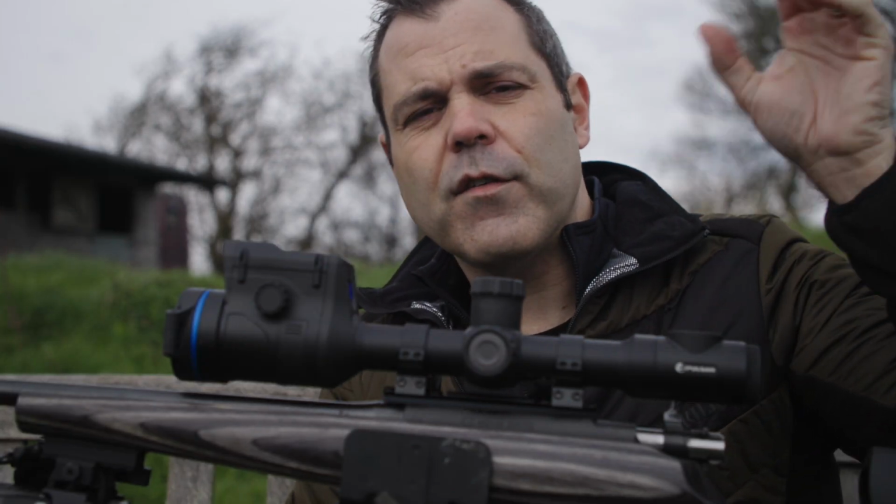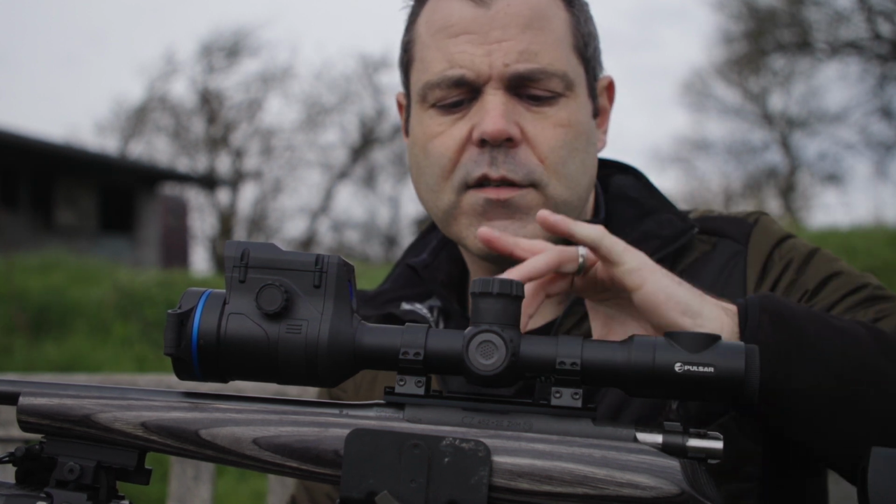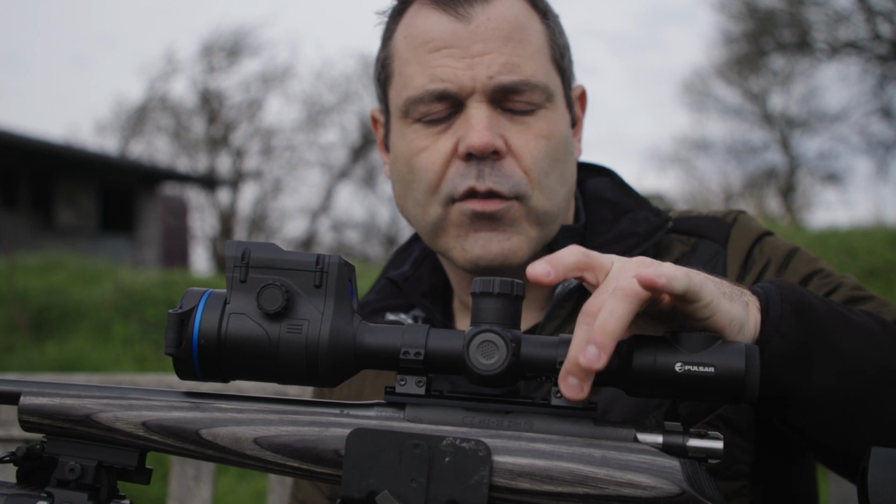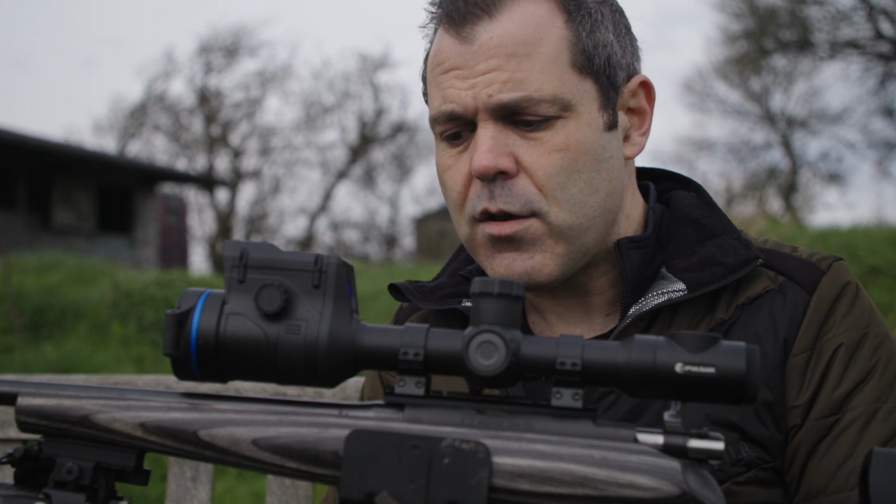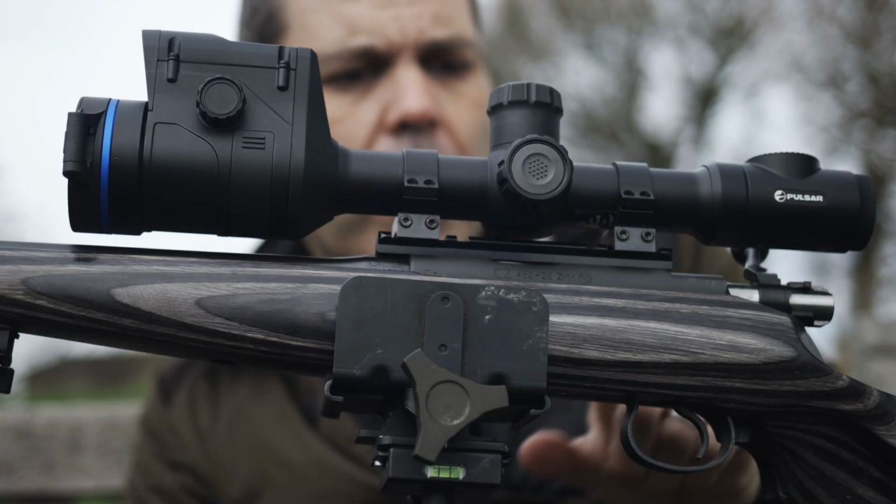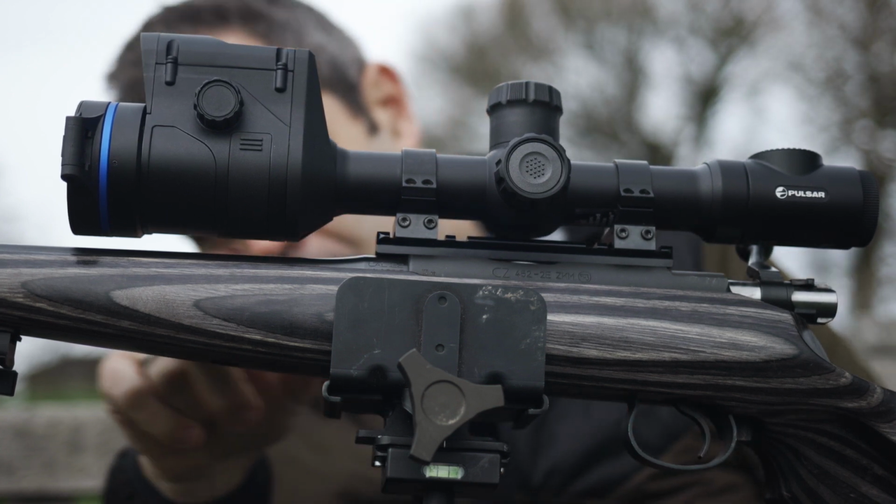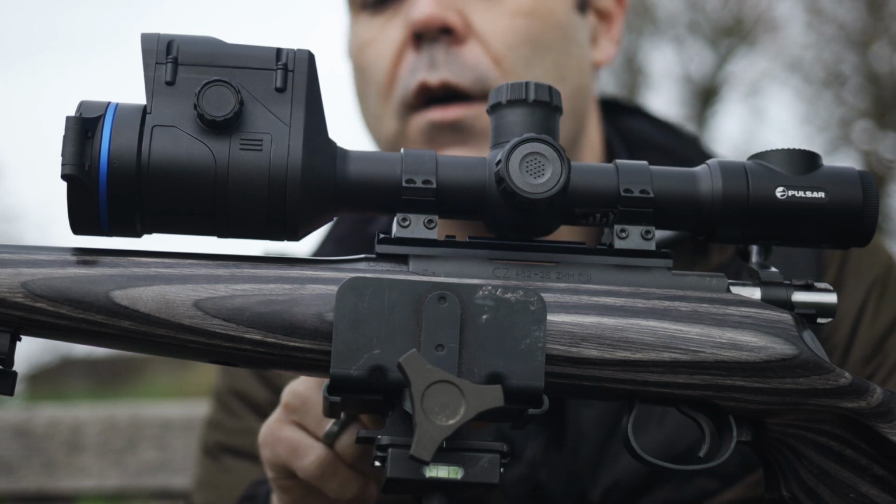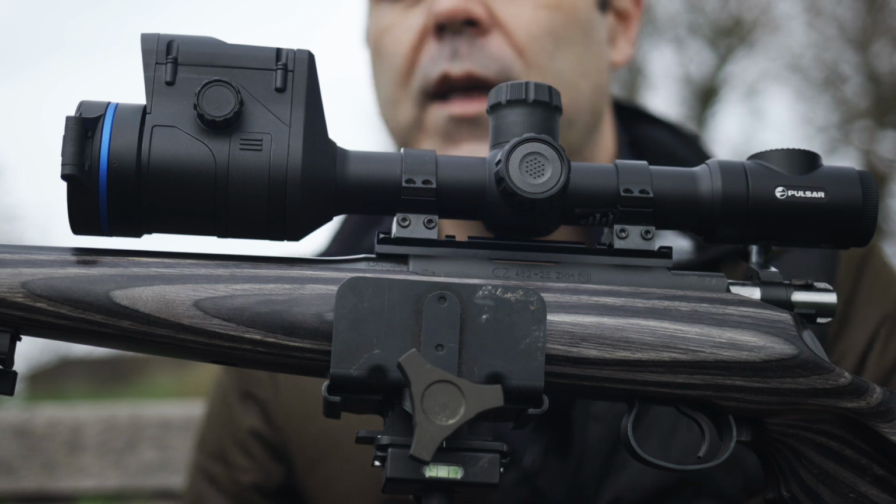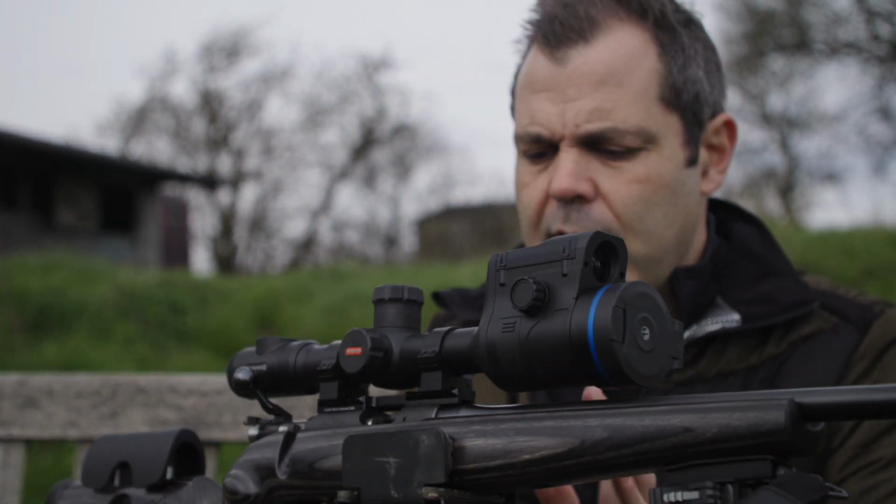In terms of its design, if you've not seen the Thermions before, it's a standard kind of 30mm rifle scope design, hence the turrets and everything else. So here I've just got some standard loop-hold rings that are holding this in place. You can use whatever rings you want to use. These ones are medium rings on a Picatinny rail, courtesy of Britannia Rails. And you can see there's a little bit of clearance there. If you had a built-in rail on your rifle, then a medium ring is probably enough. You might need to go for a high one, possibly. So that's the sort of design of it all.